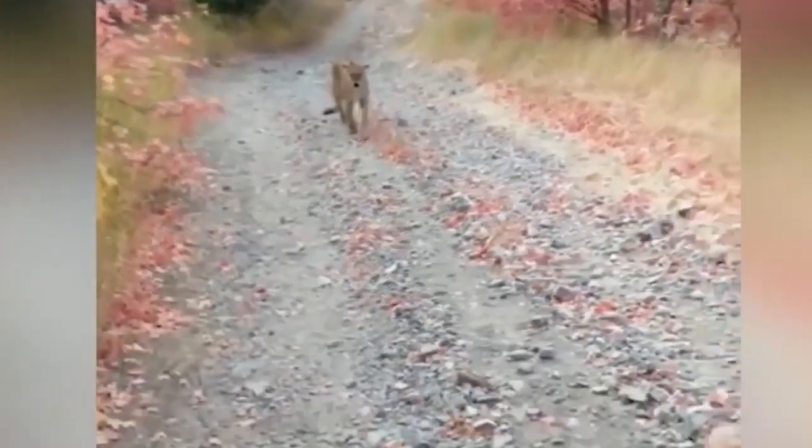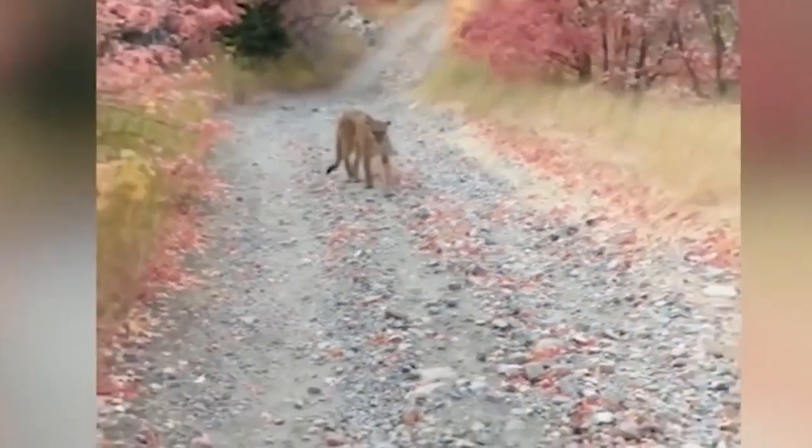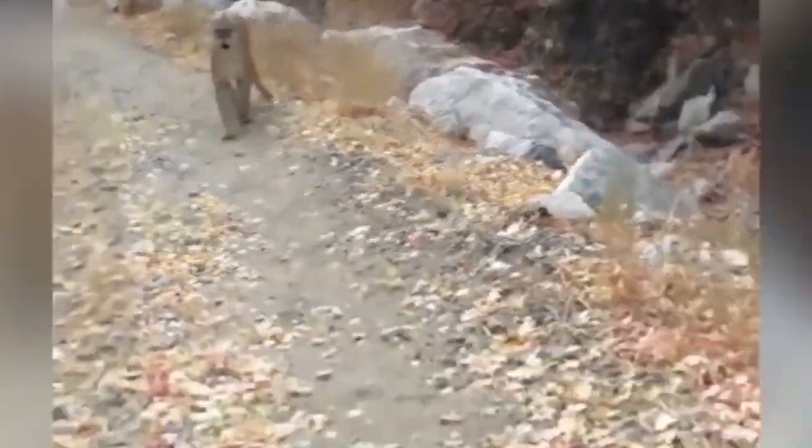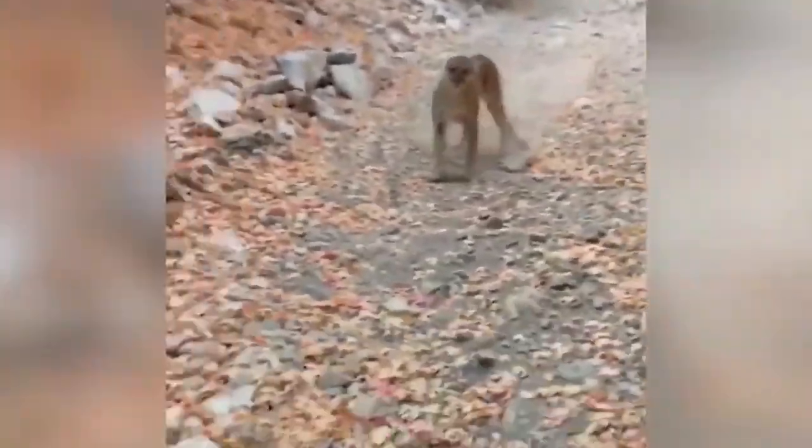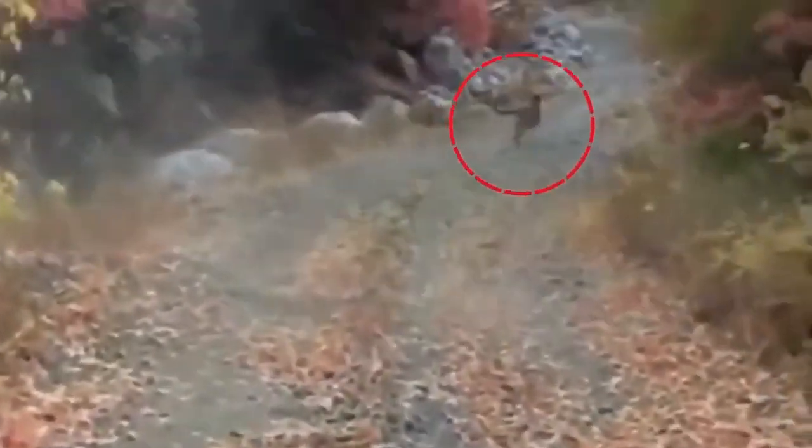This interaction lasted for around 6 minutes in its entirety, until coming to a stop when the hiker chose to pick up a rock and throw it at the cougar. This sufficiently alarmed the animal enough to make it flee.